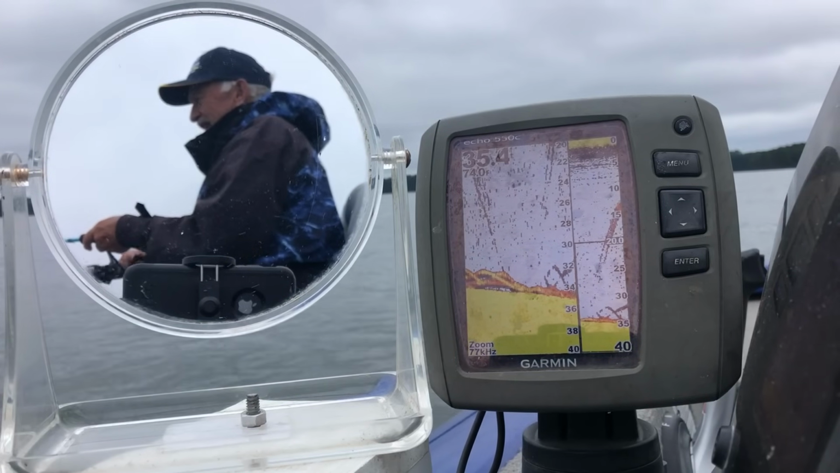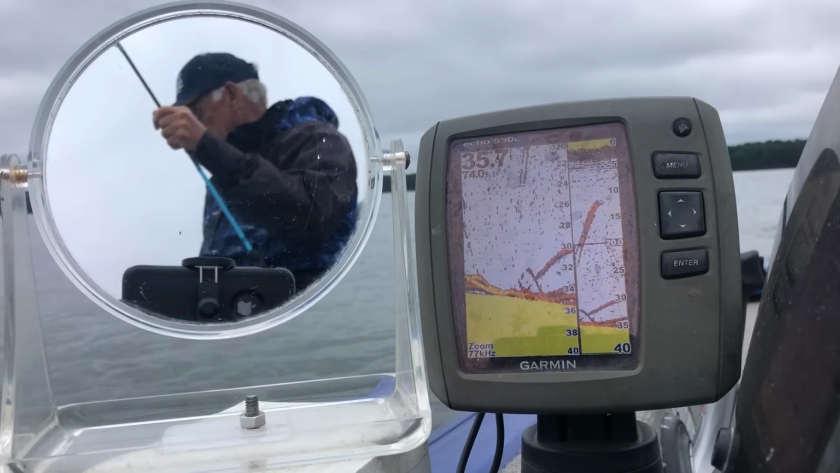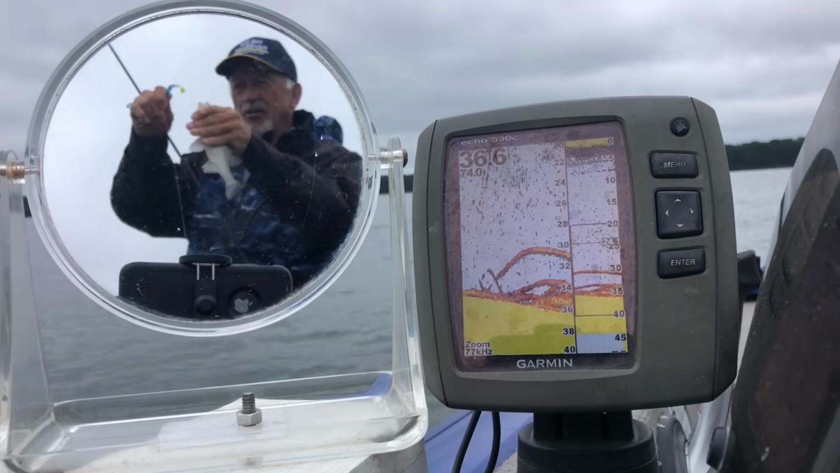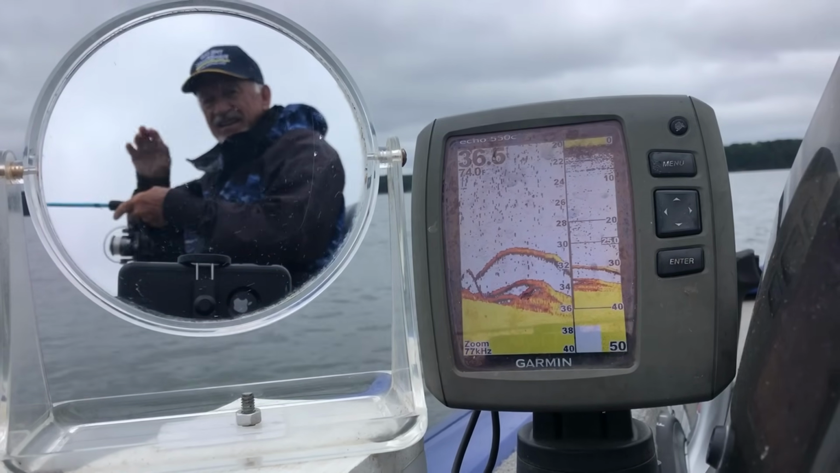That's a little bitty fish right there. Seems to be anyhow. Yeah, a small one. Y'all see him? Small one. I'm gonna throw him back. Got him on that small jig too. Let's throw him back. All right, let's drop it back down.